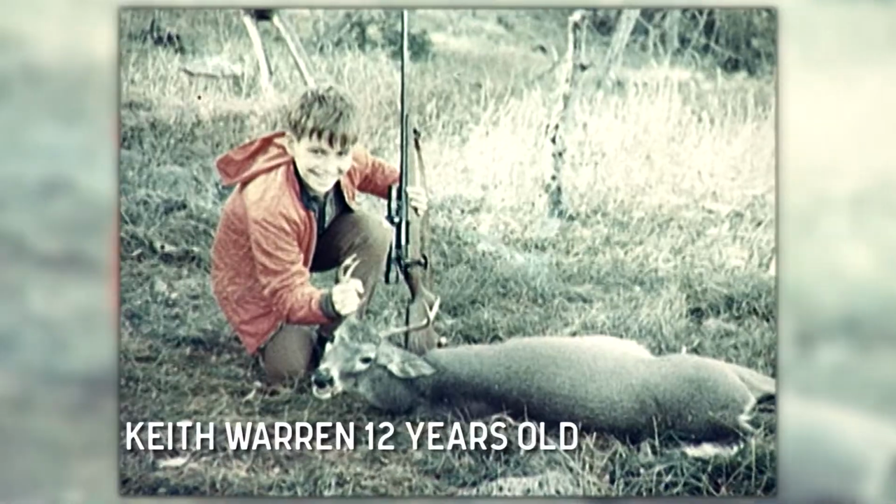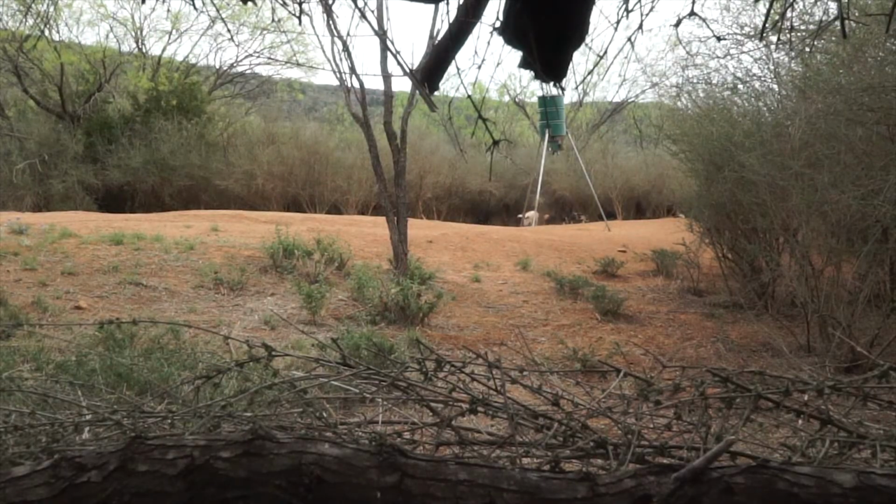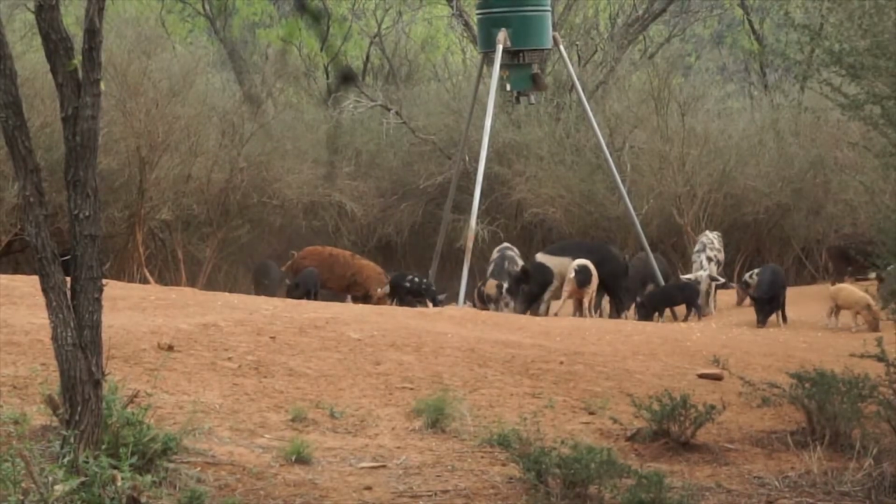And when I started deer hunting a long time ago, there were a lot of deer, but there were no feral hogs, zero. And now, there's still a lot of deer, but you talk about feral hogs, Llano County, Texas is like ground zero for feral hogs in the Texas Hill Country.